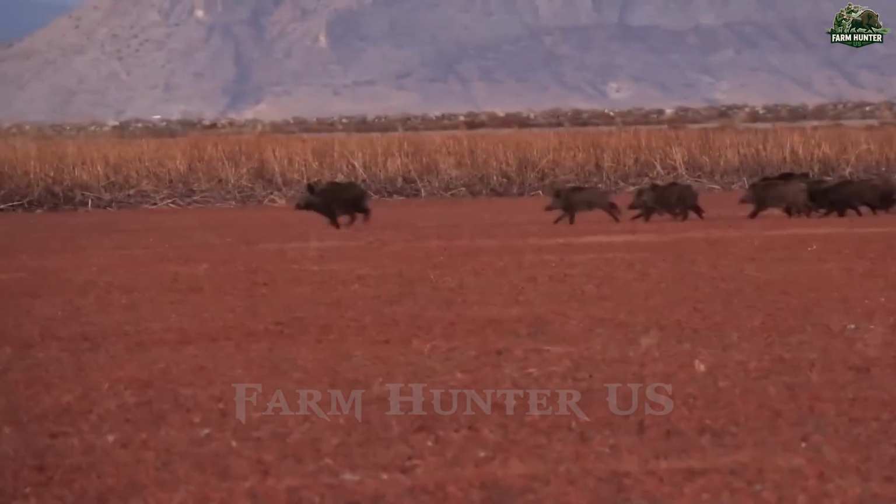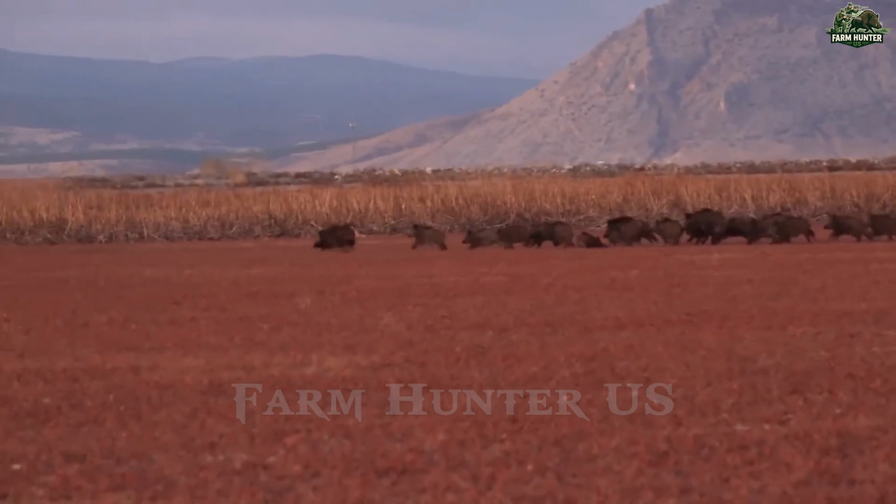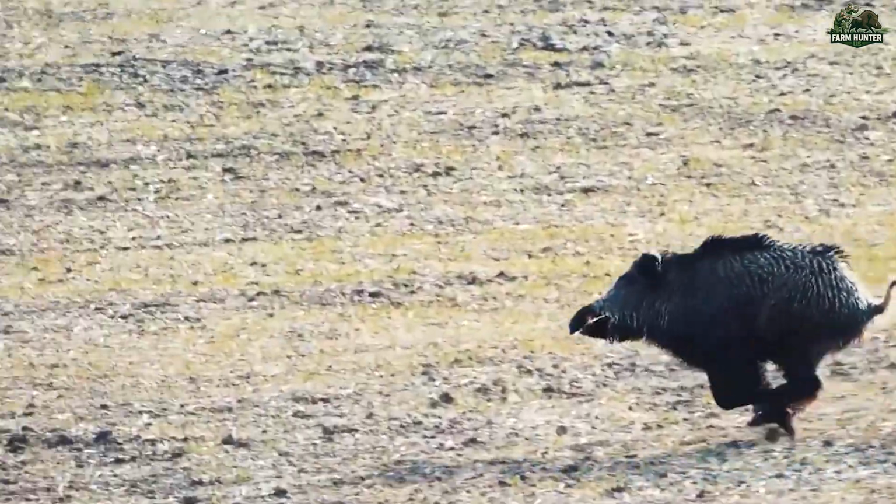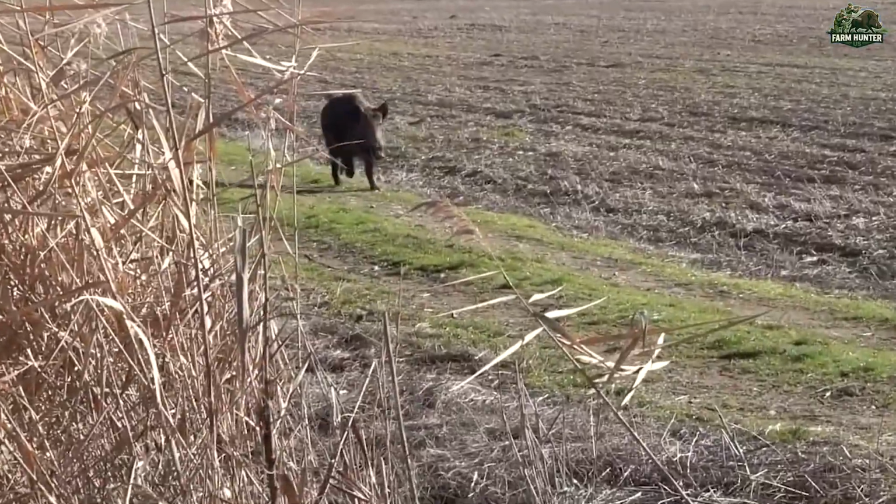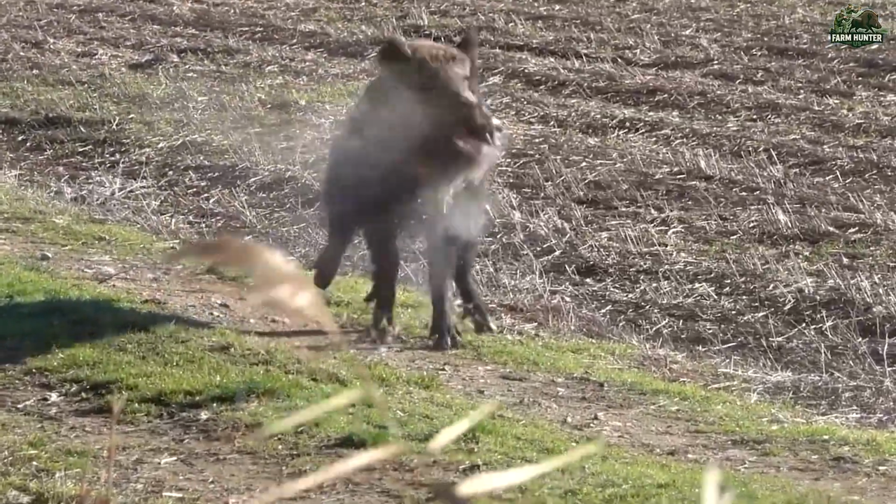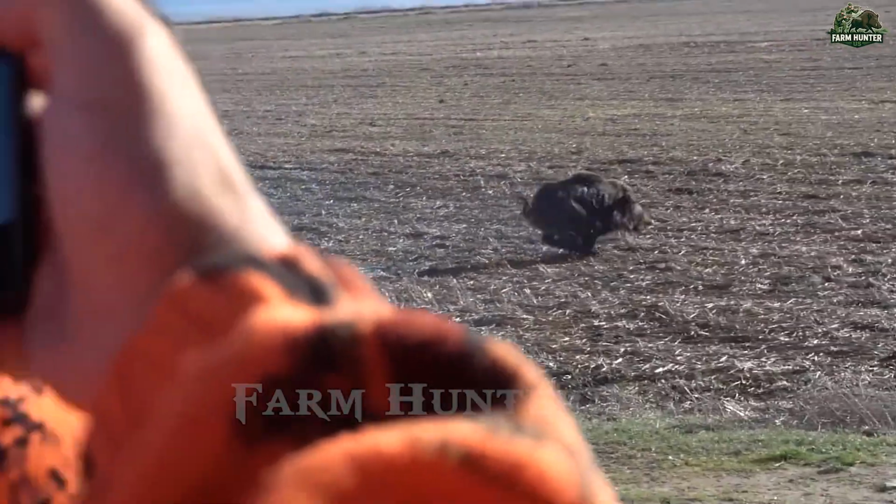While today's hunt gave us several victories, it's just a drop in the bucket. The reality is this: without strategic, ongoing control efforts, these animals will continue to devastate crops, disrupt ecosystems, and push rural families to the brink.